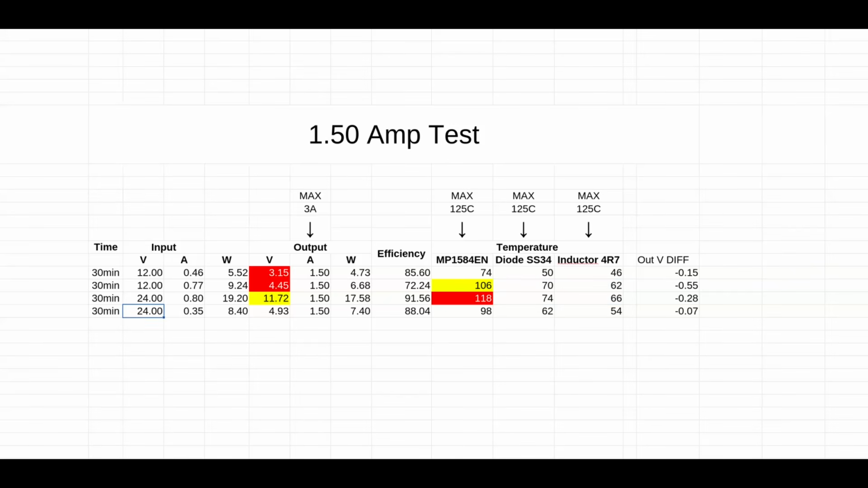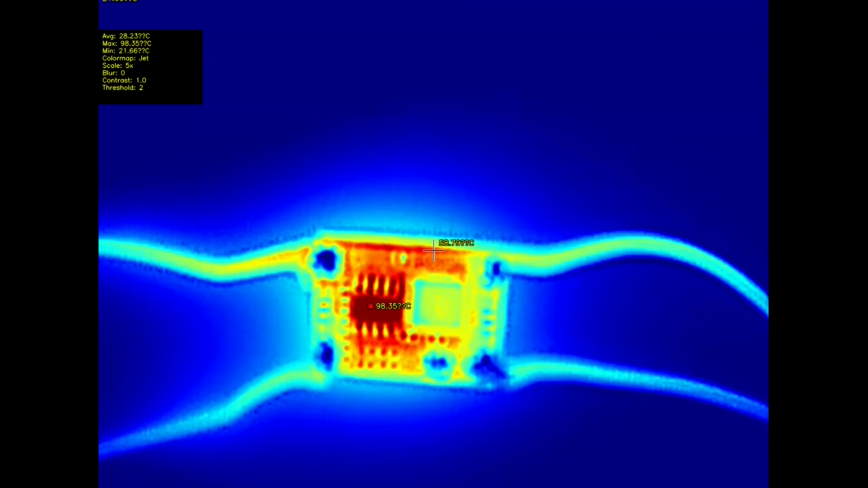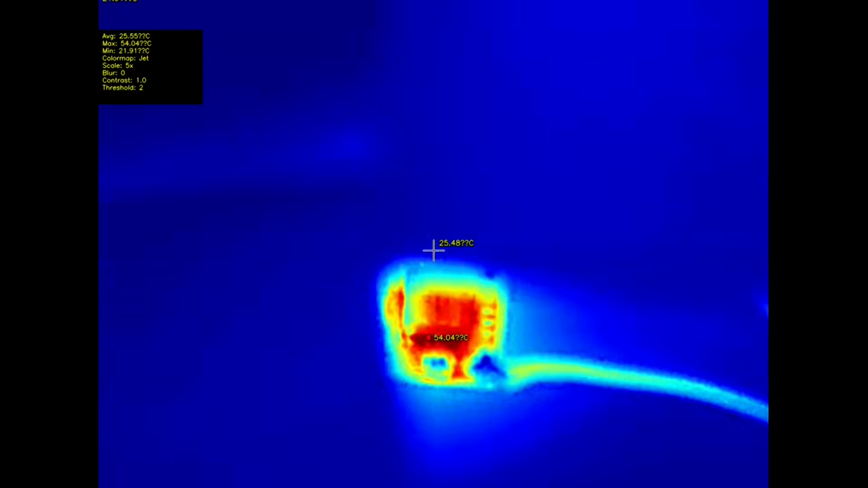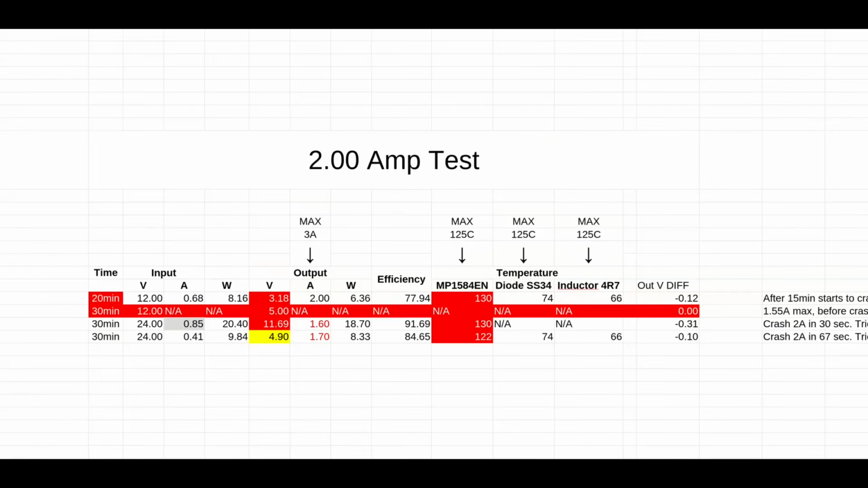On the 24 volt to 5 volt, the voltage is good. The temperatures are rising. Still heatsink. The same goes for everything, it needs some cooling. The voltage, not so good. And 2 amp tests, now this is a shit show.